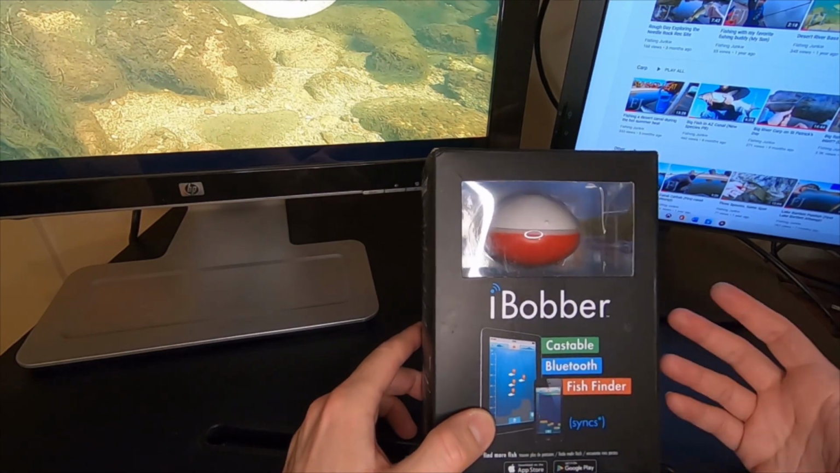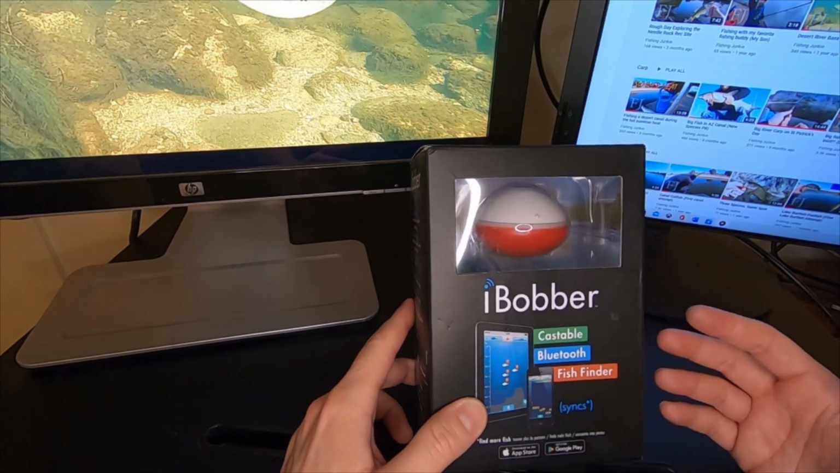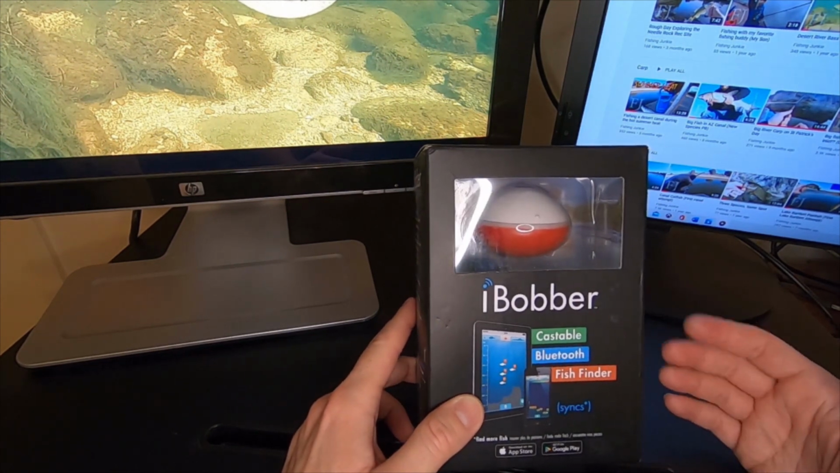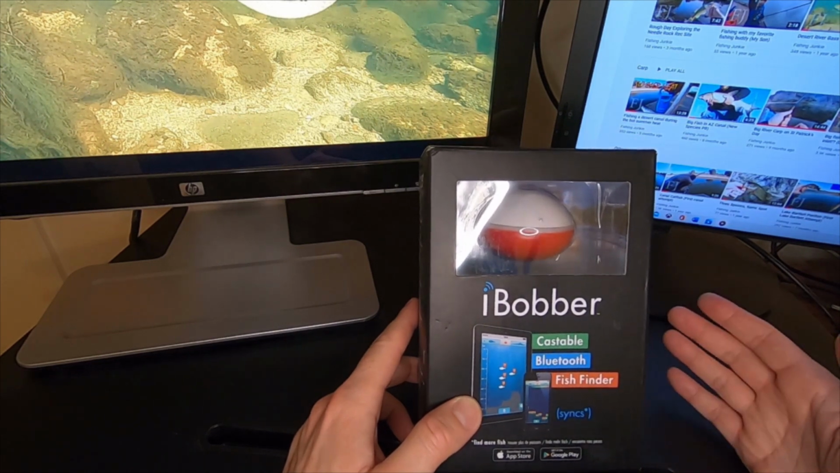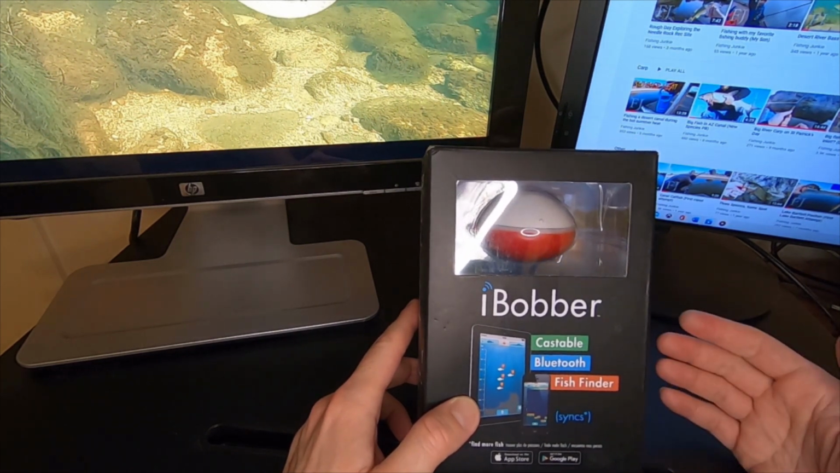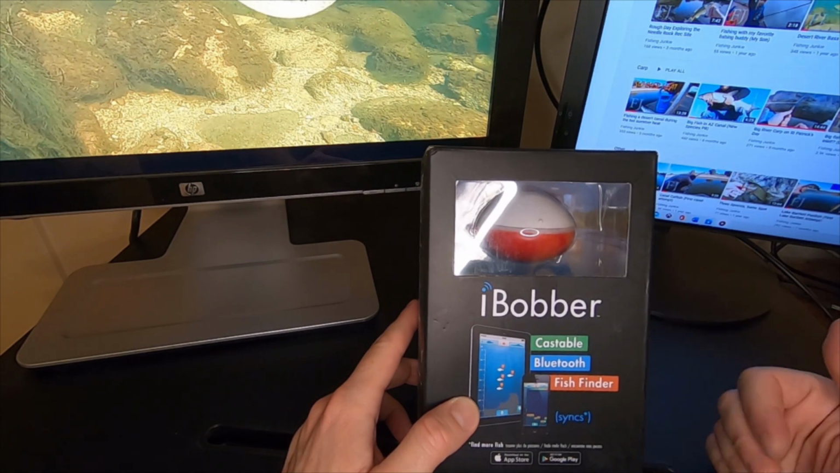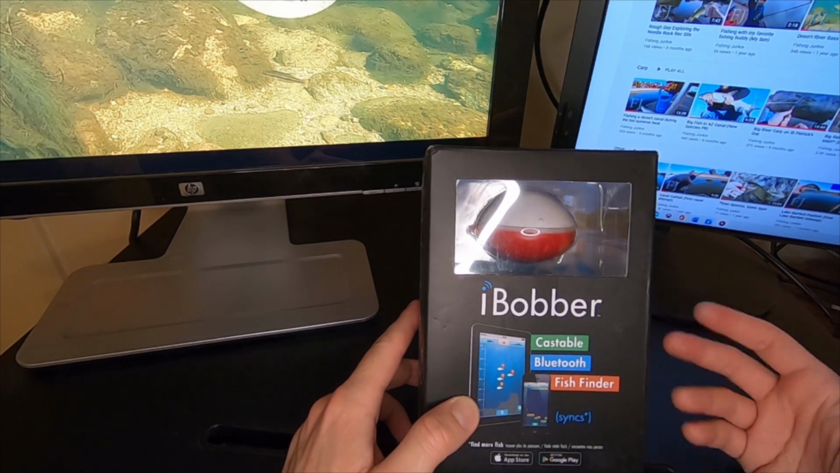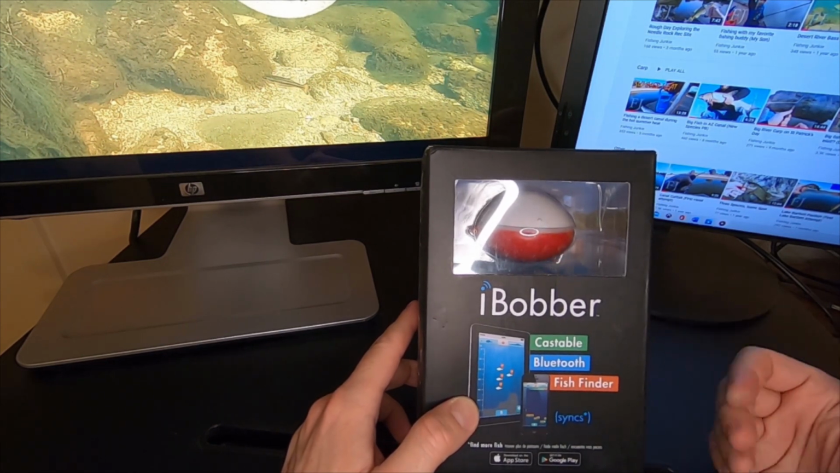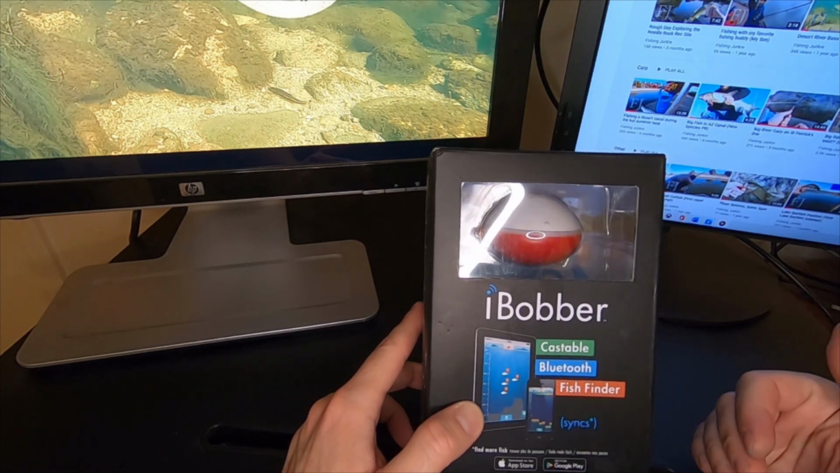The product here, as you can see, is called an iBobber. It's basically like a little mini fish finder, and you actually tie it to the end of your fishing pole or the end of your line, and you cast it out, and it connects to your phone or smart device via Bluetooth. And then on your phone, you can see what the sonar or fish finder is picking up. Looks like something that'd be a lot of fun for folks that fish from shore, which is what I do.